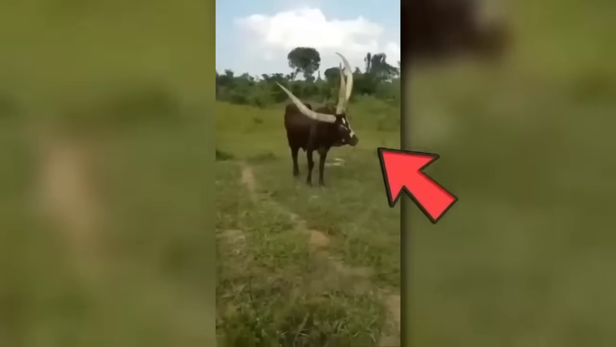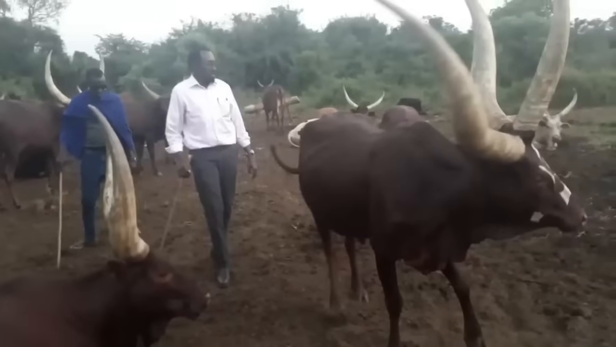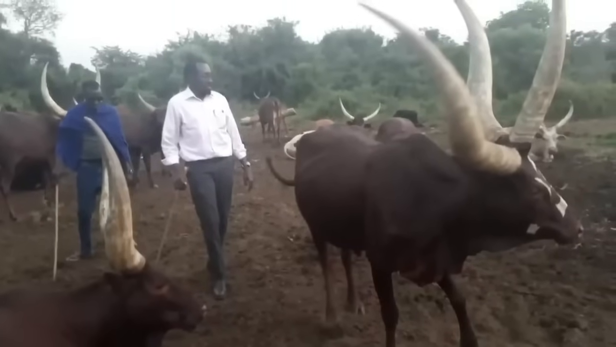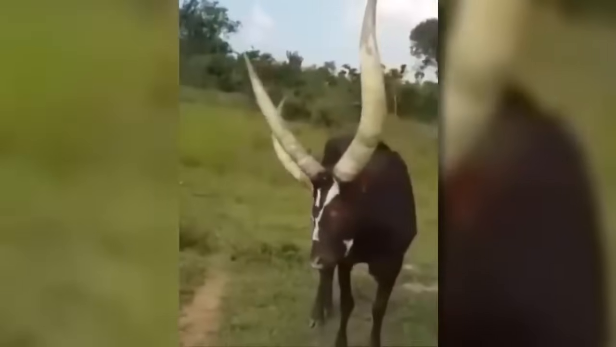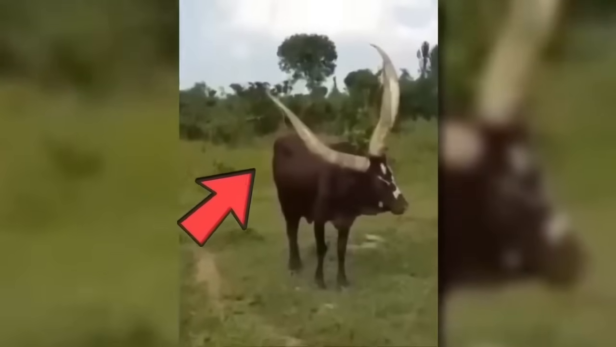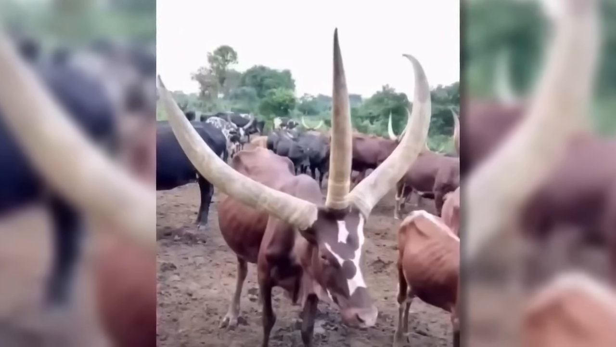But this one cow had a plan of being more unique than anyone else. Thus, it produced another big horn along with the usual 2. And just like it planned, the cow grabbed quite a few eyeballs with its 3rd horn. For those who are thinking about its health, don't worry, the cow is all fine with nothing to worry about.